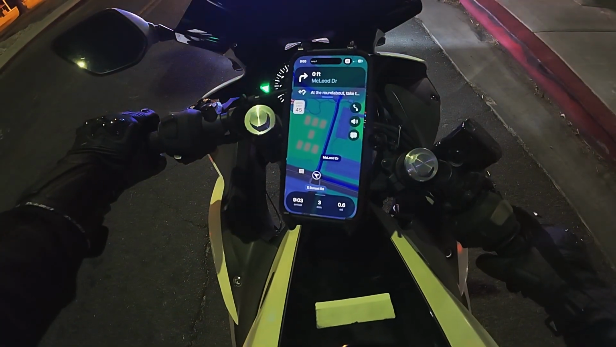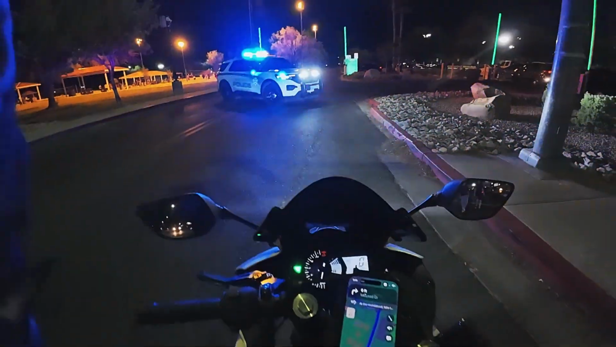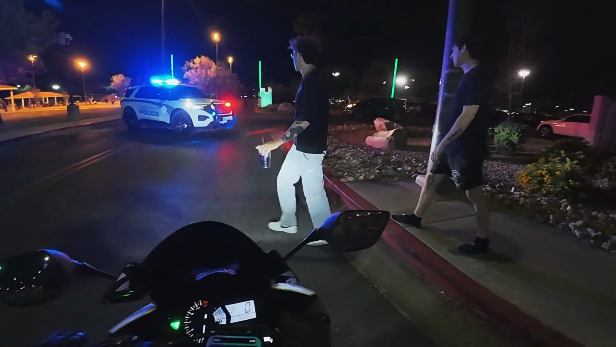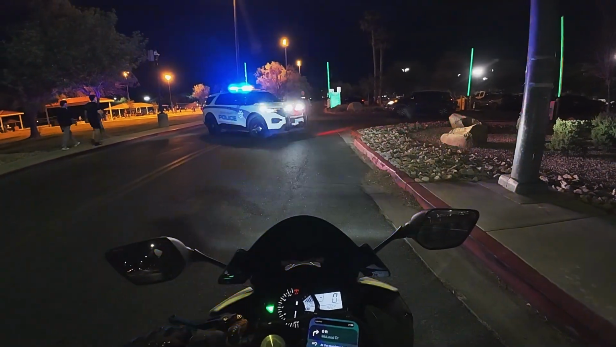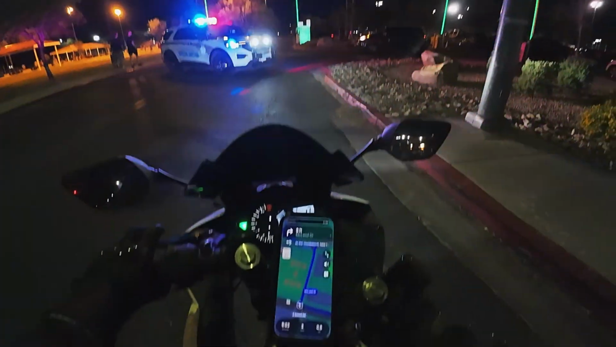sketchy, because I didn't know if I was able to go through here. I definitely could fit 100%. If I was in my car, I would be out of luck, but I'm on my bike, so I feel like I could just scooch on through. But here's the police officer coming back, so he ends up moving his car, which is pretty nice.